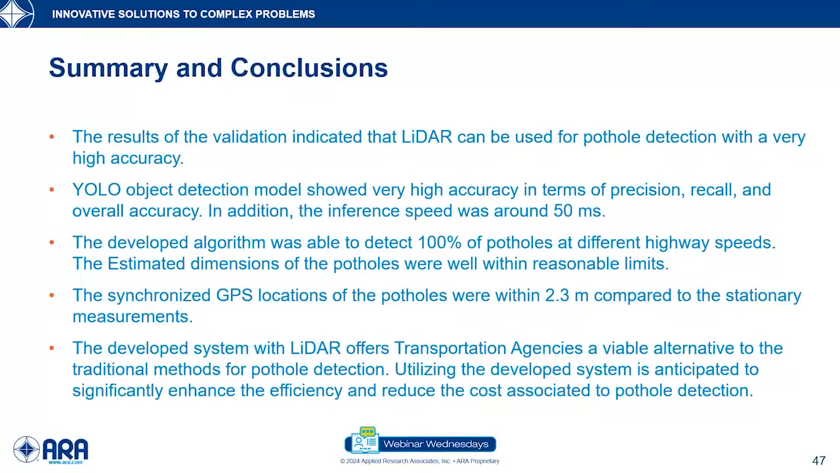The developed algorithm was tested with actual field testing, and the field testing indicated that we detected 100% of the potholes at different highway speeds, and we also noticed that the estimated dimensions were within reasonable limits compared to the actual dimensions. The results of the GPS location testing also indicated that the synchronized data from the algorithm can give us highly repeatable results in terms of the pothole location.